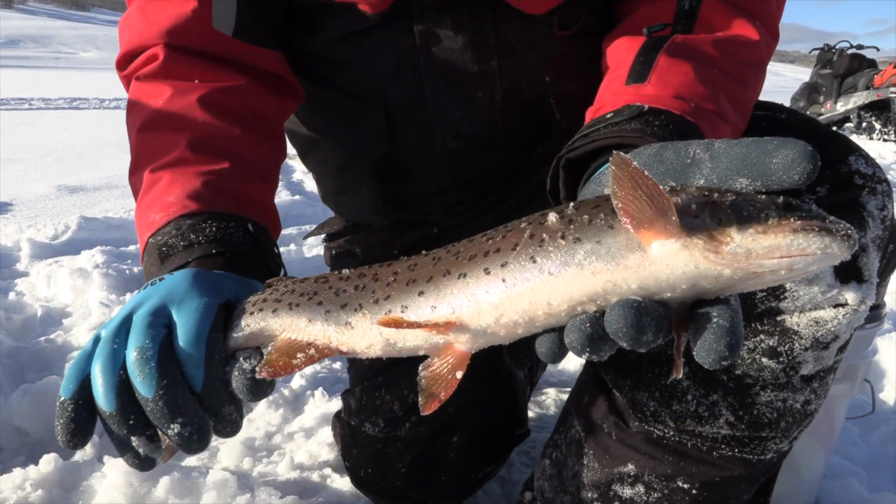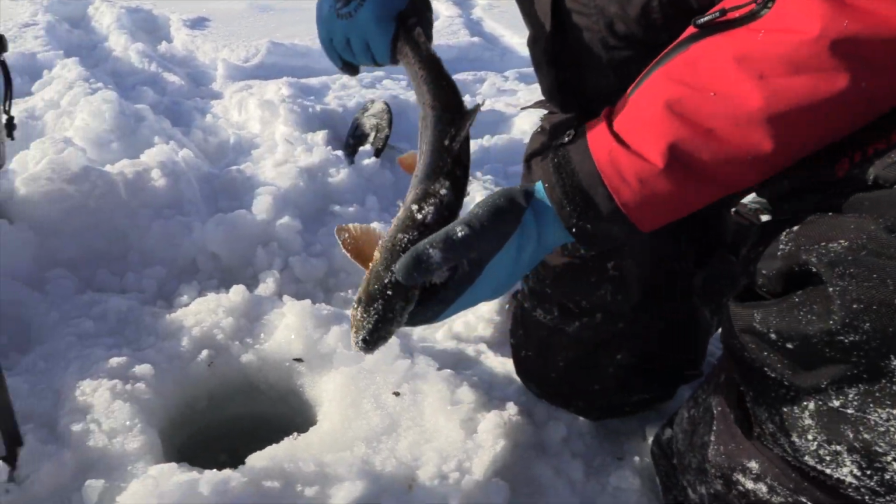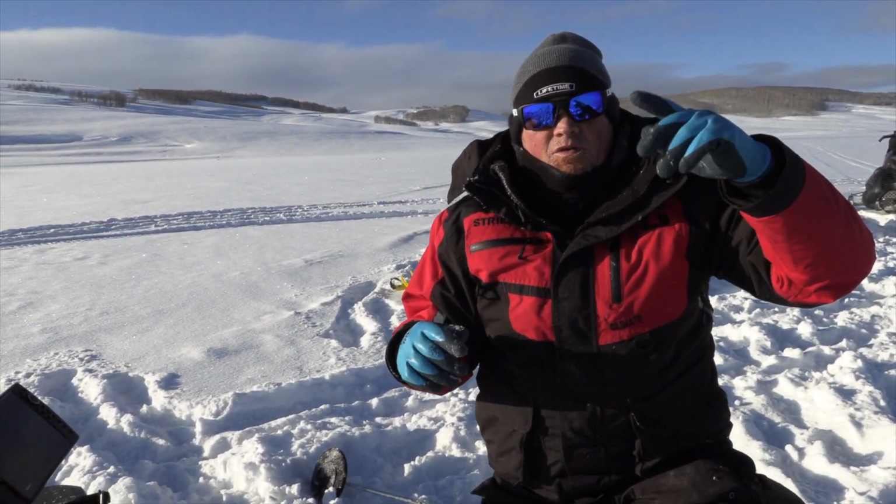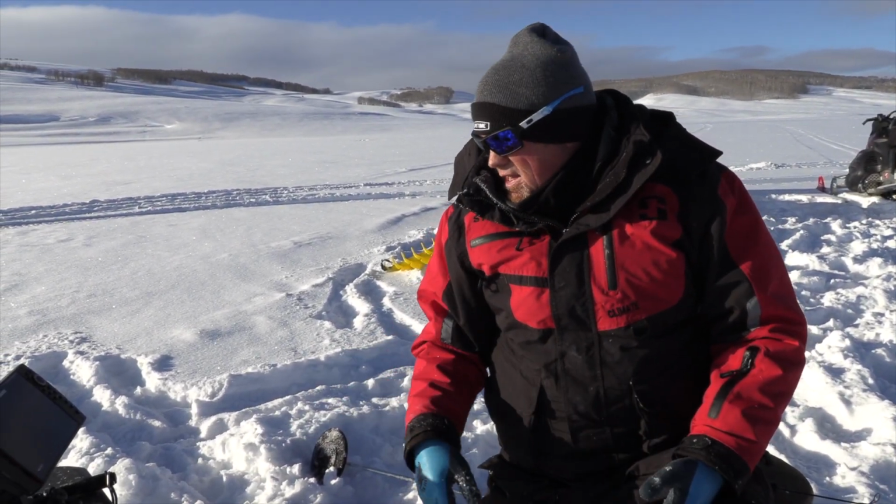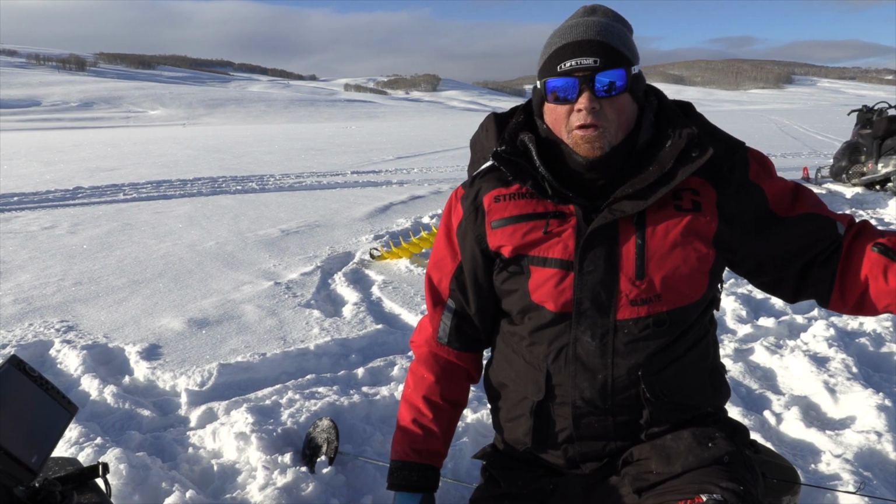I love how big those spots are. Such a healthy, great fish. That's way cool. It's cold. We're going to put him back, let him go. But we figured it out. I was 5 feet off the bottom jigging, and he just rocketed in from the side. He rocketed in from the deep end. I'm thinking if we moved out to maybe 20 feet, we've probably got fish that are coming off the deep edge.